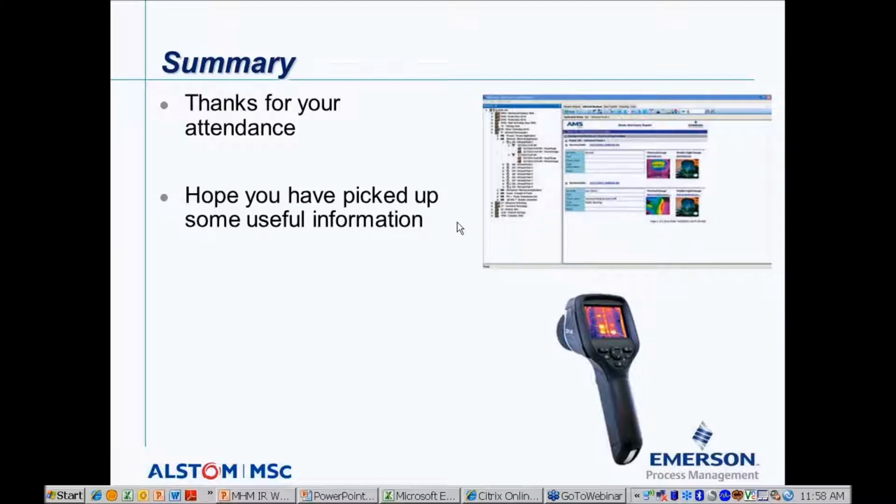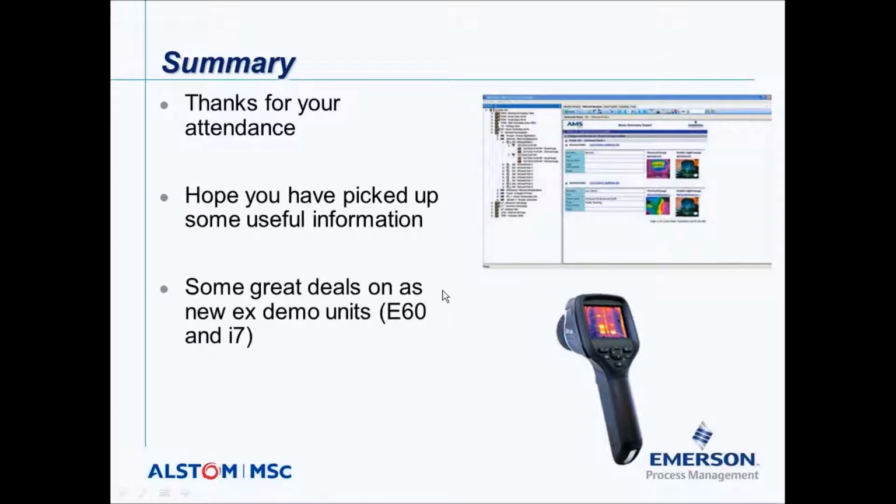And I know Bret's favourite is that edge line definition, where you can take an infrared image and still pick out details like serial numbers, which is great. So I hope you picked up some useful stuff there, and of course a big thanks to Adrian for showing us how the infrared module sits integrated with your Machinery Health Manager.